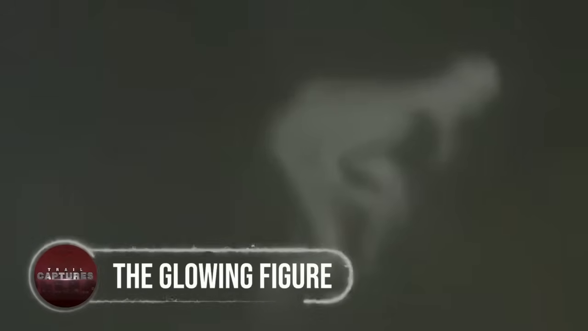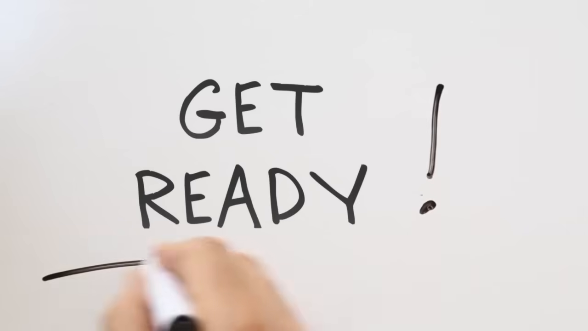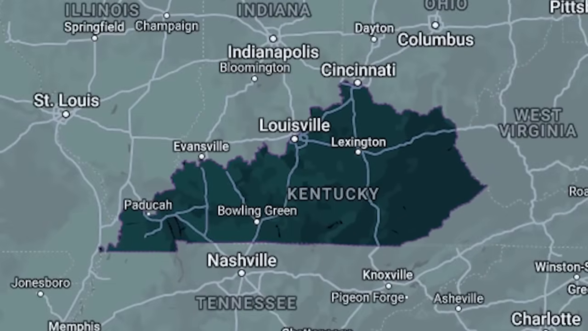The glowing figure. Get ready to get your goosebumps on, because we're heading to the bluegrass state to explore an unexplainable mystery. In Kentucky, a trail camera captured something truly bizarre. A glowing humanoid figure stalking a front yard in the dead of night. Yeah, you read that right.